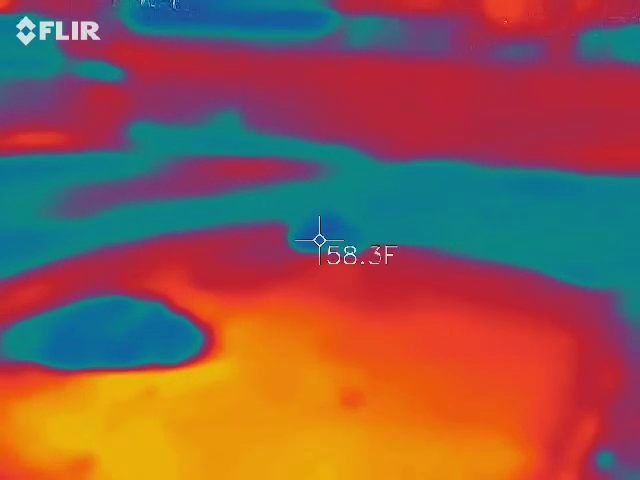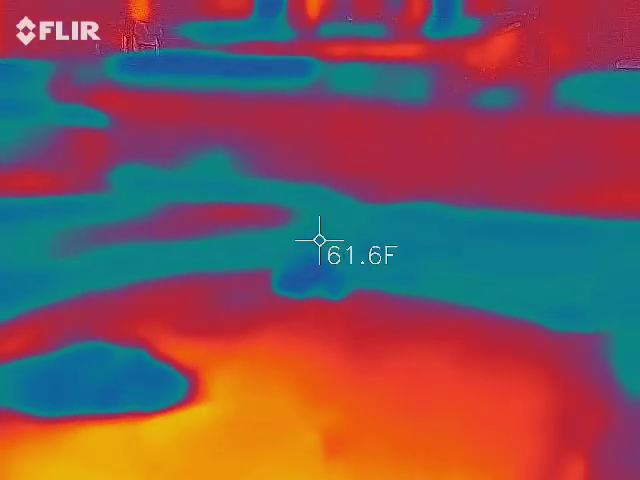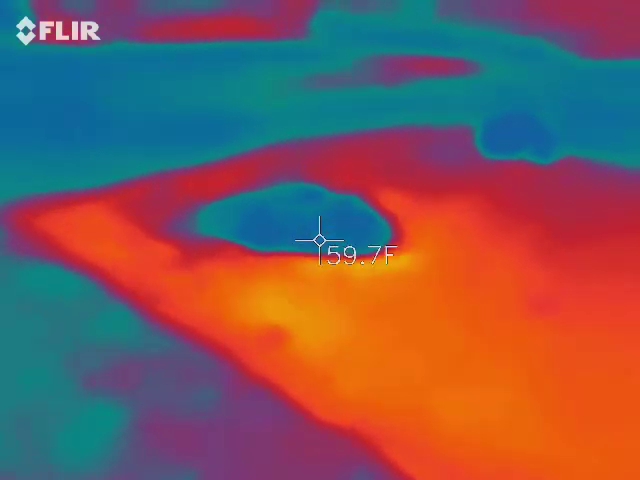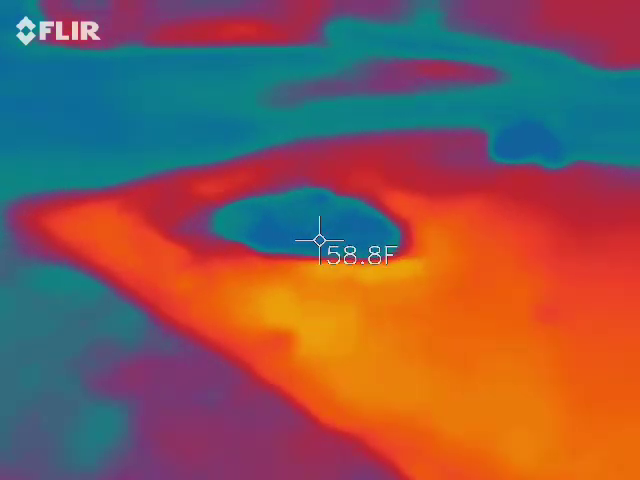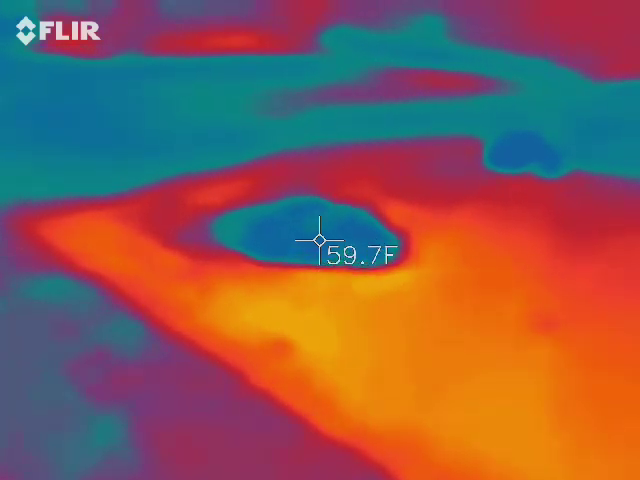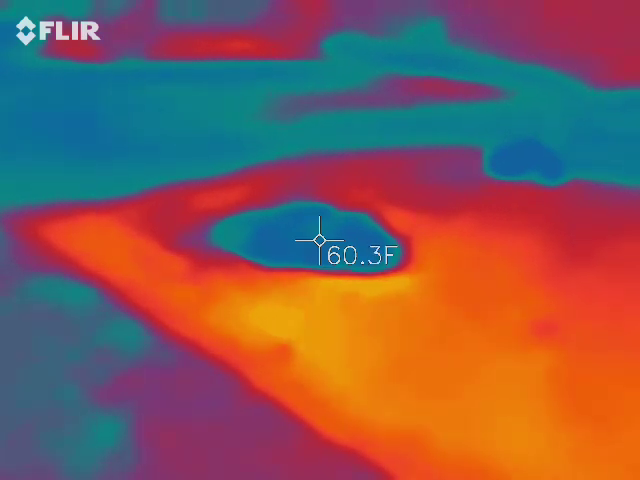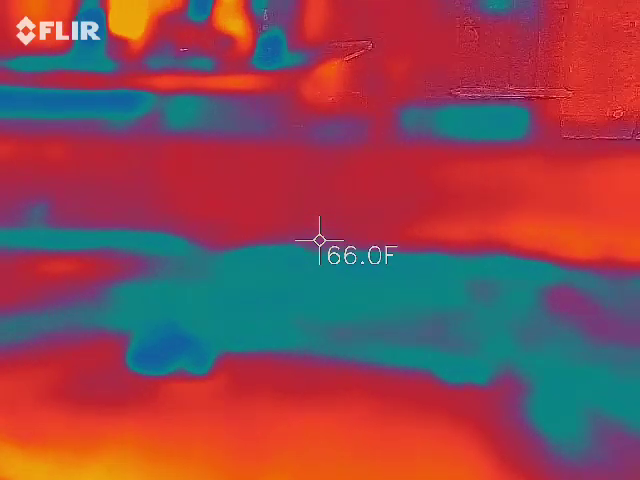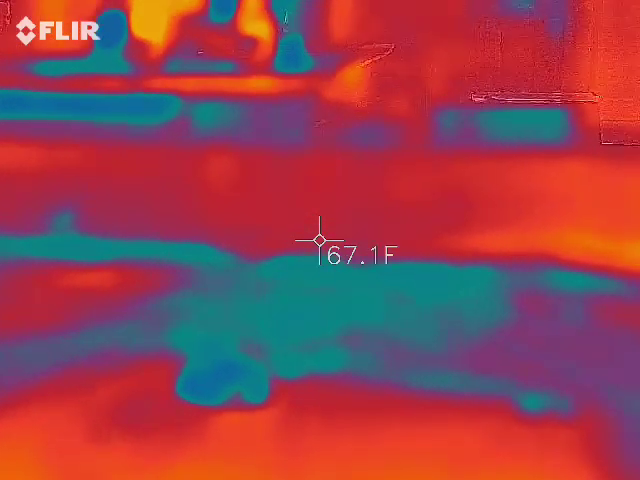Is there a puddle of water there? Is there a puddle of water right there? Where? Right here in front of us. Yeah, there's a concrete thing, but I don't see any water. I think it's like garbage. 61.7. Same. It's the same as what I got.